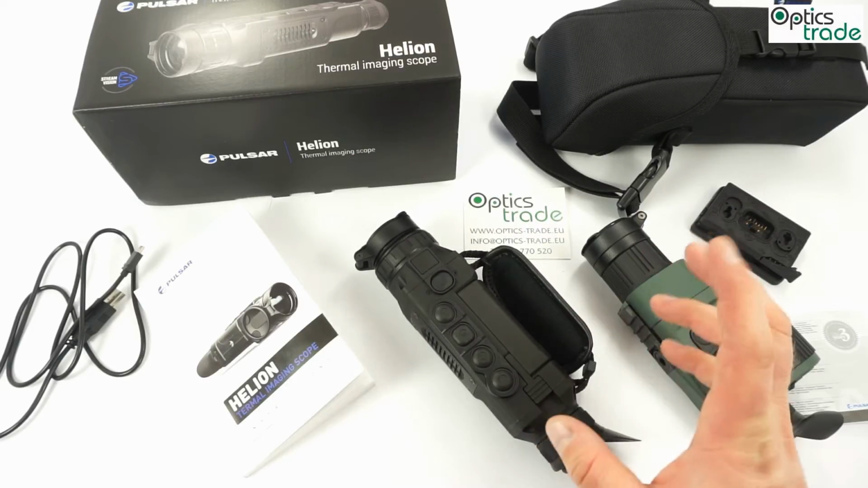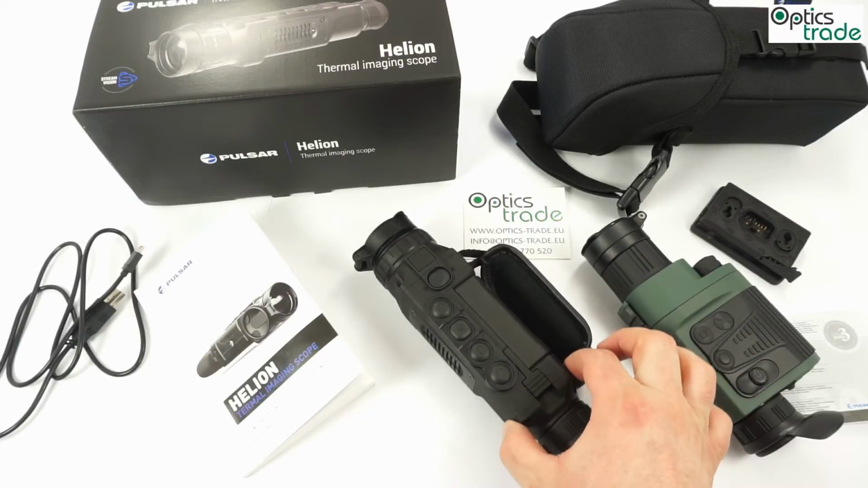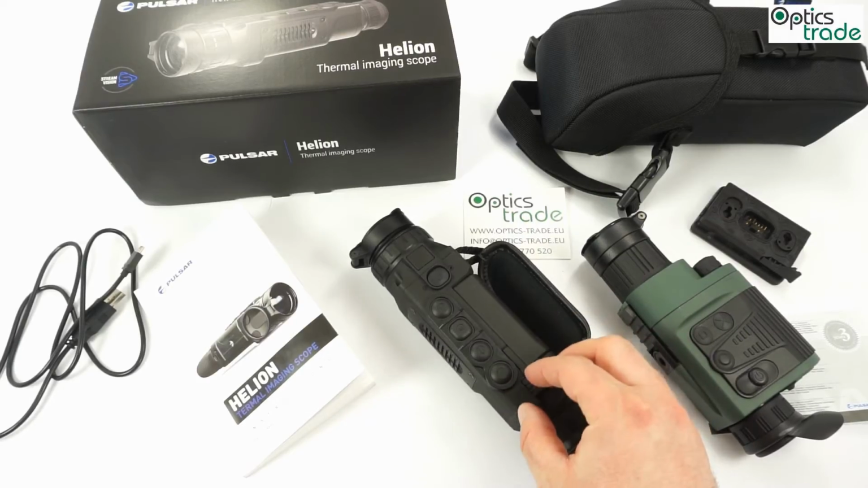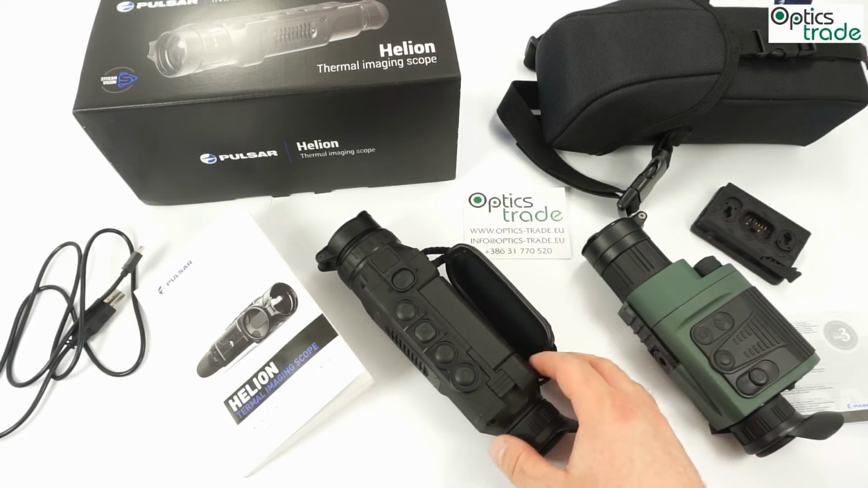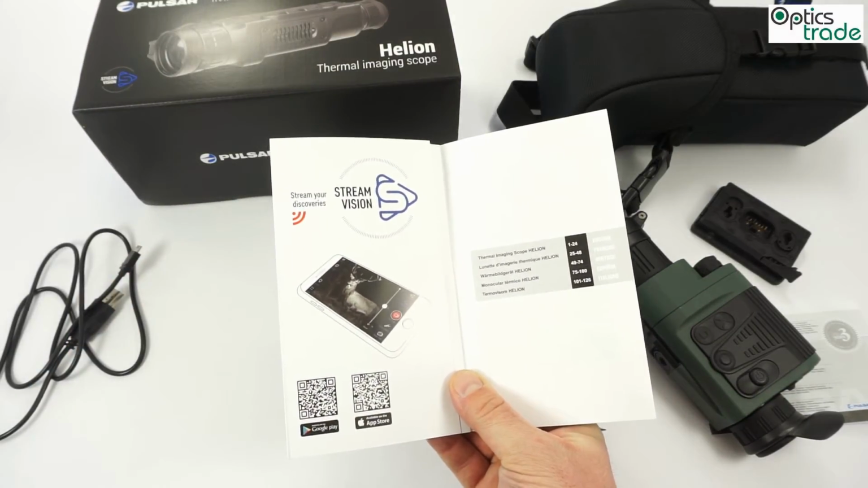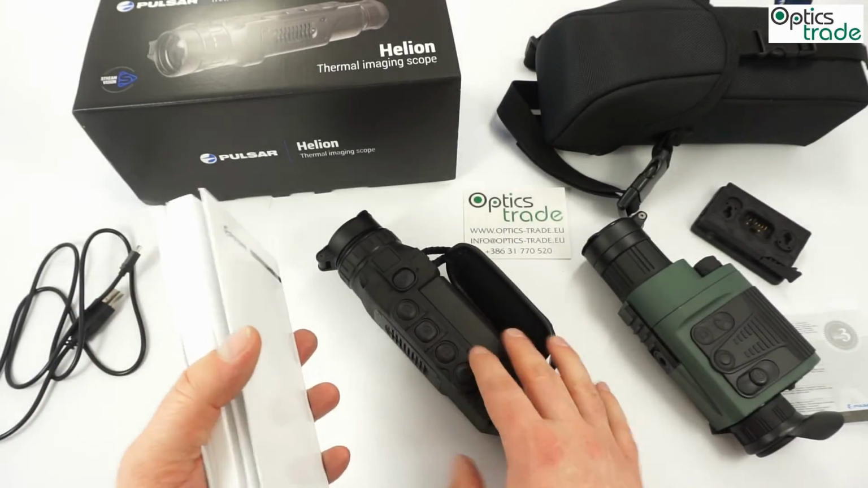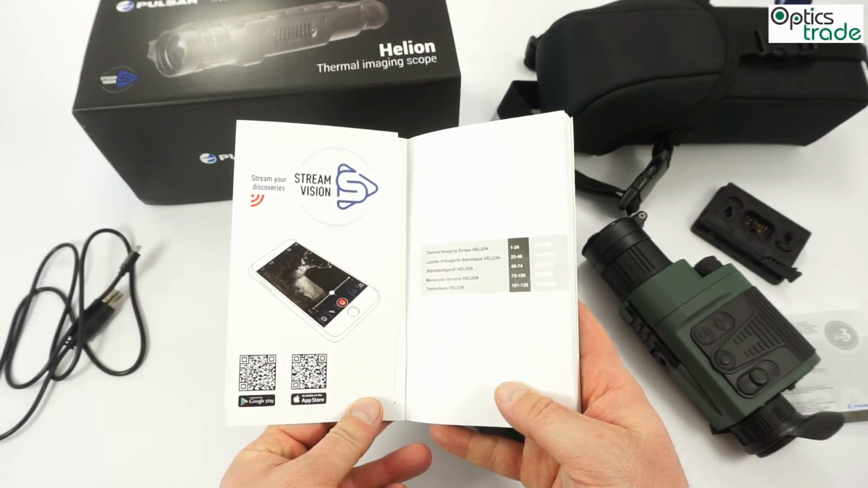If you look at the operation, check our video, you will see what all the options in the menus are and so on. We also have a separate video on how to connect this device to your cell phone, and you can control all the functions of the thermal imaging scope through your cell phone. Remarkable. You have to try it. It's really well made. The Pulsar has this app called Stream Vision. You can find it either in the App Store for your iPhone or in the Google Play Store. If you have this device, this is almost a must-have, because it's really interesting to use the device over your phone.